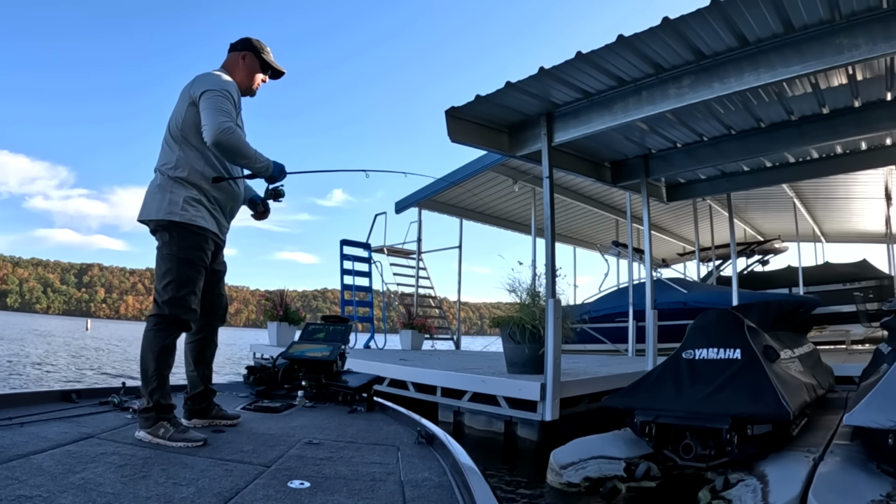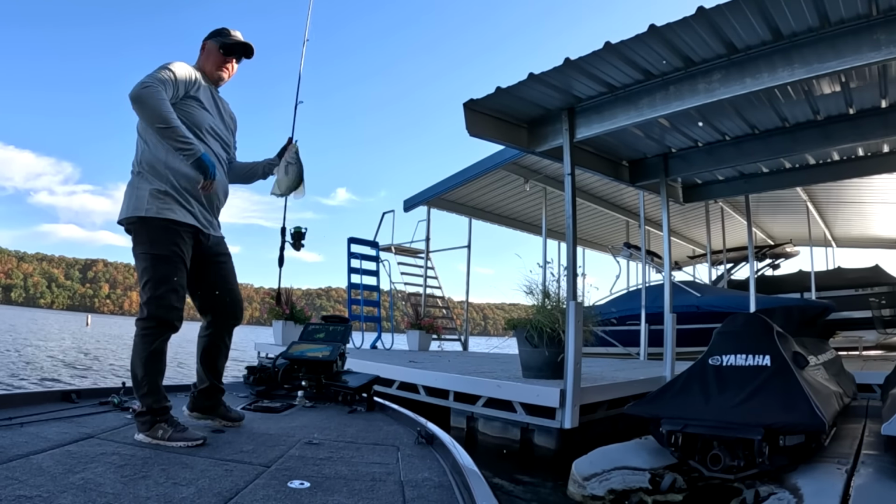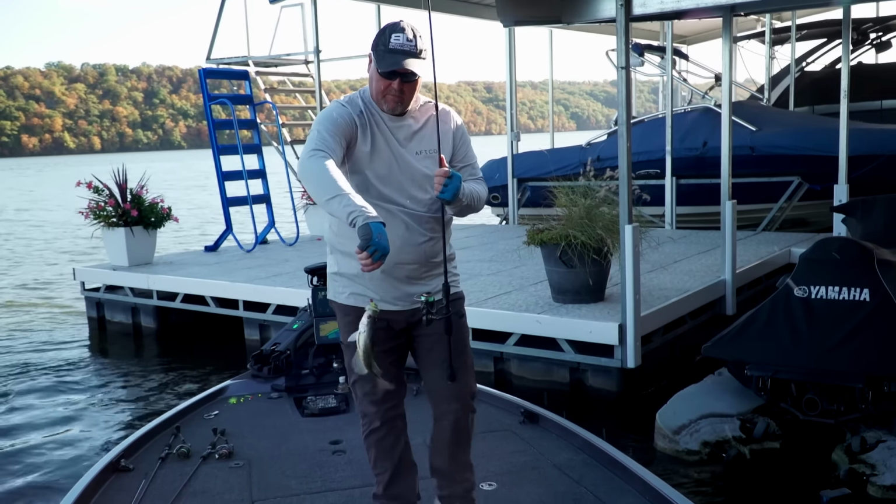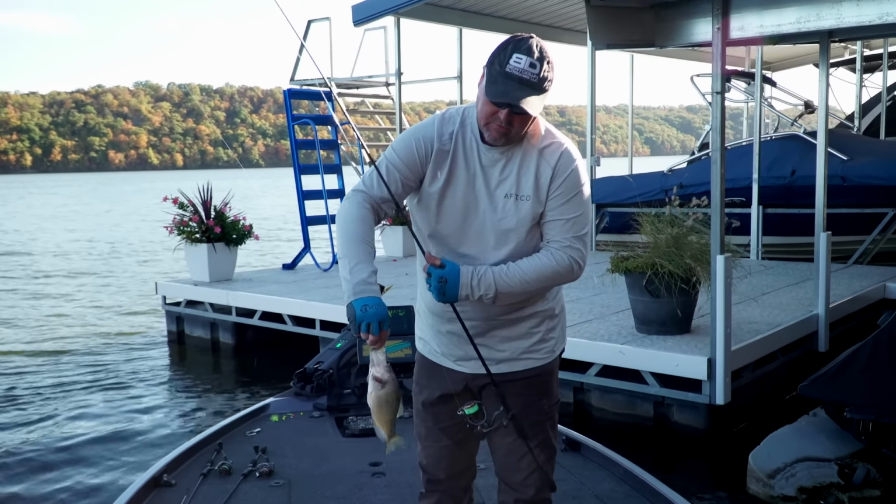So see, you've never been able to catch that crappie without shooting it in there like that. You know, that's a nice one. That's a really nice crappie. You can see there, it hooked him great. It come back out here about the eyeball, and that's something that I really like in dock shooting.